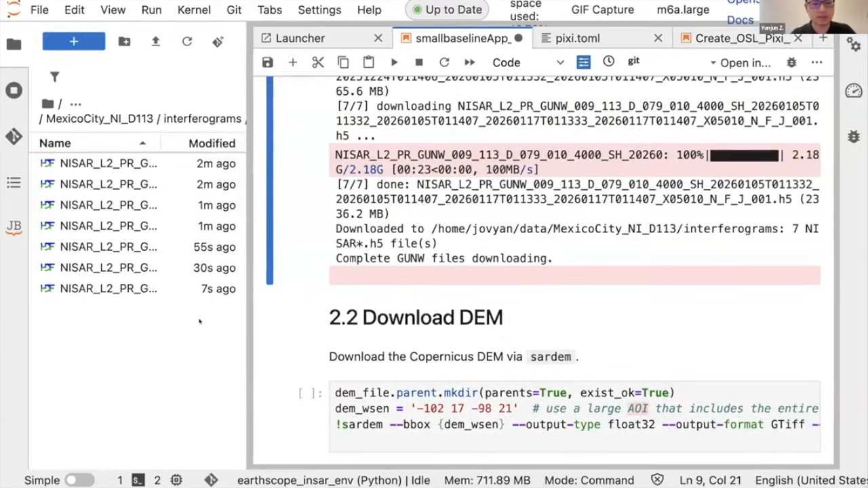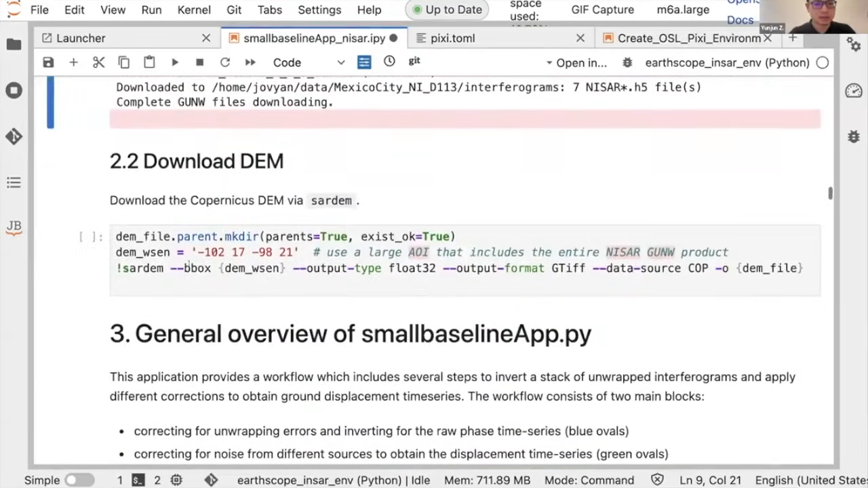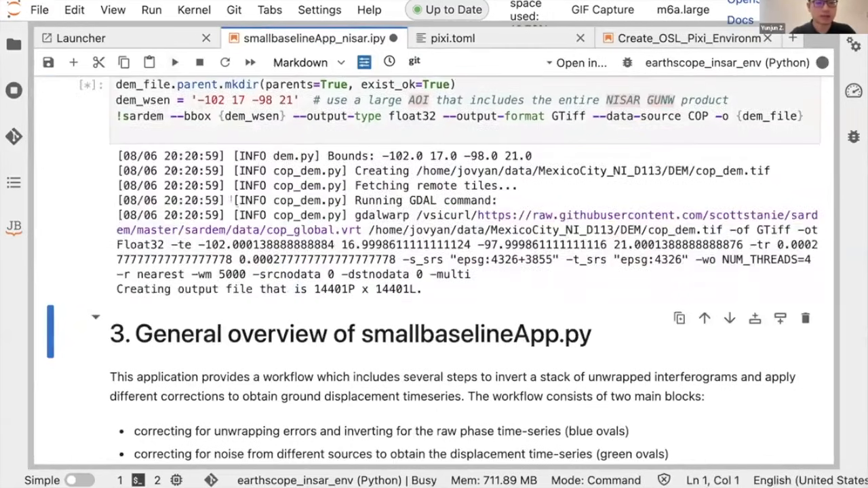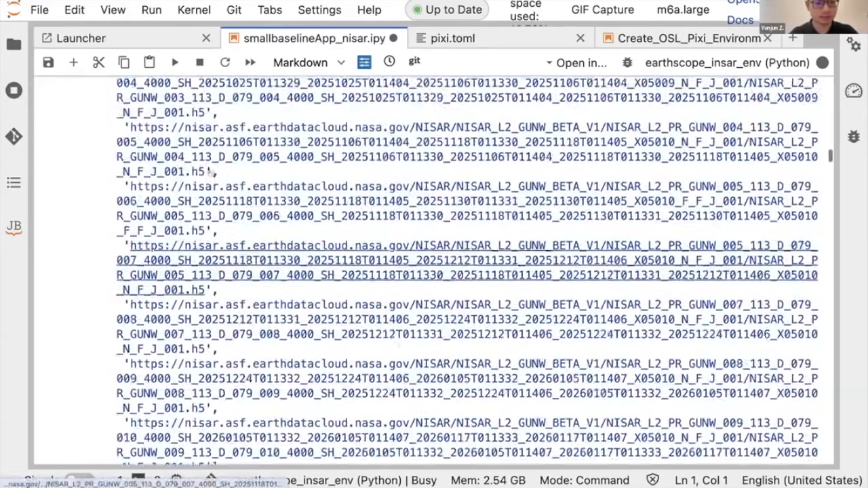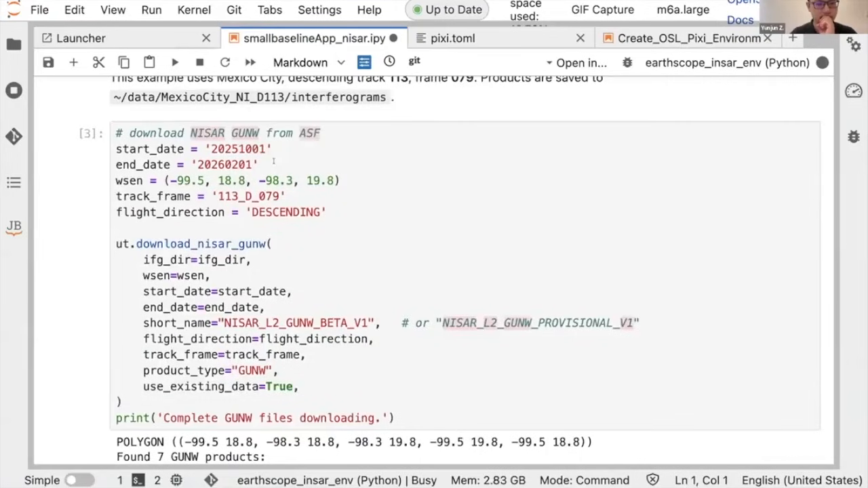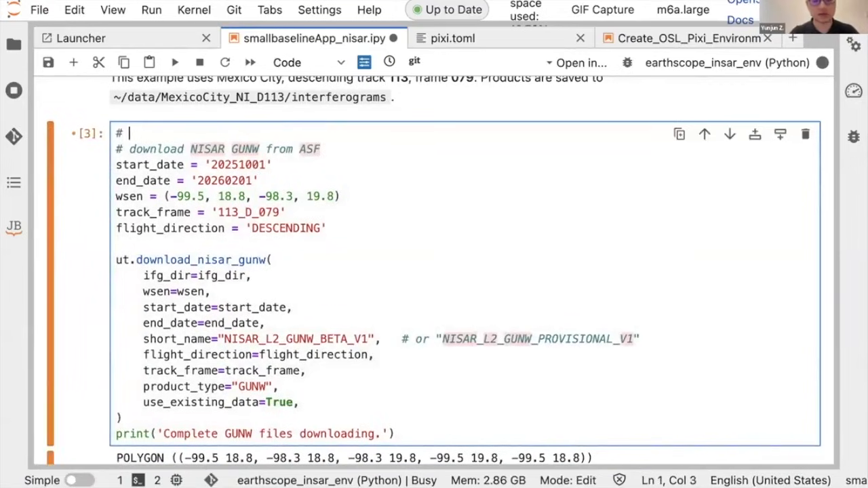Okay, we completed the downloading. I checked each one of the GUNW files, around 2 gigabytes, so it's relatively large. Let's run the next ones also. This will download the DEM file from the Copernicus DEM using the sardem package written by Scott. And if somebody is interested to try, you should also be able to download all these using the ARIA tools, which will do a similar thing to what we did here.